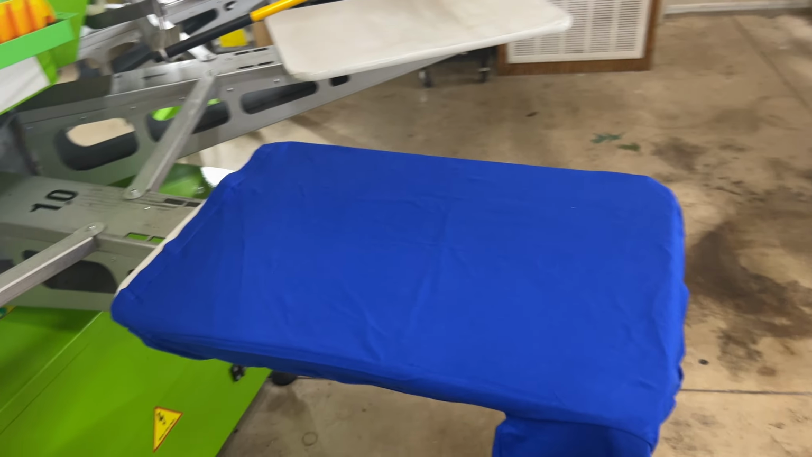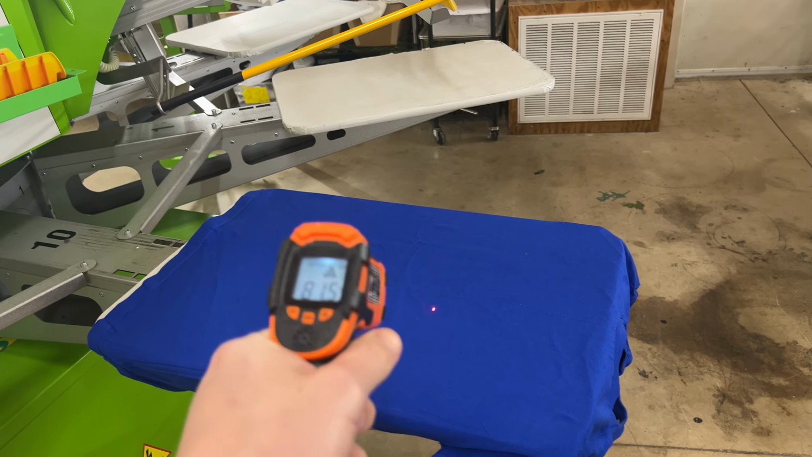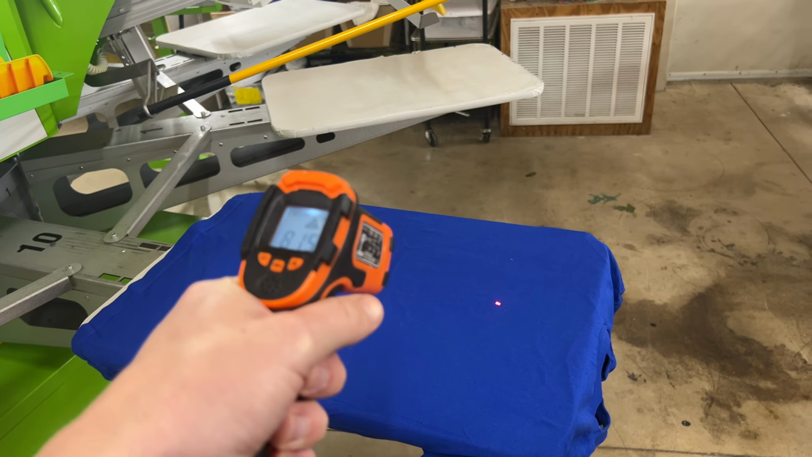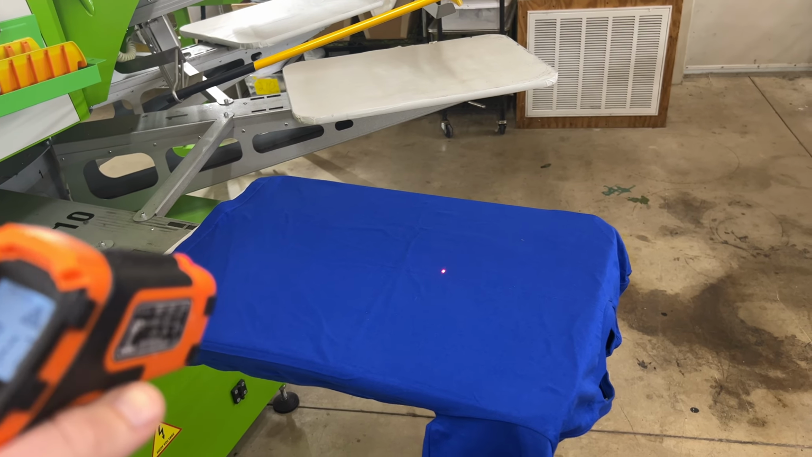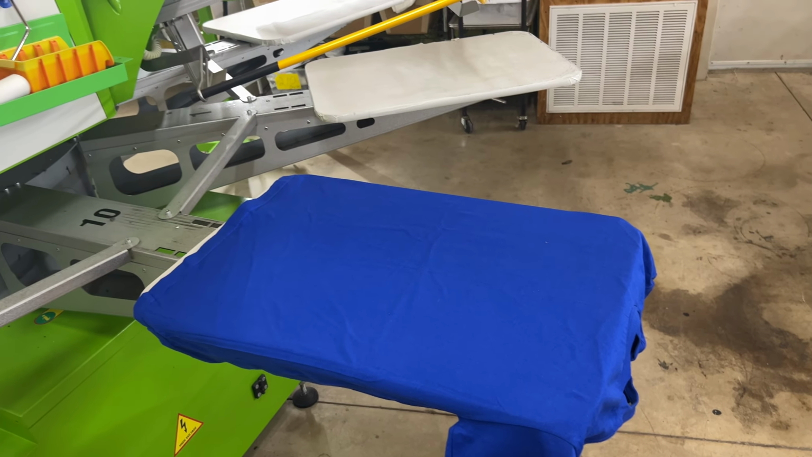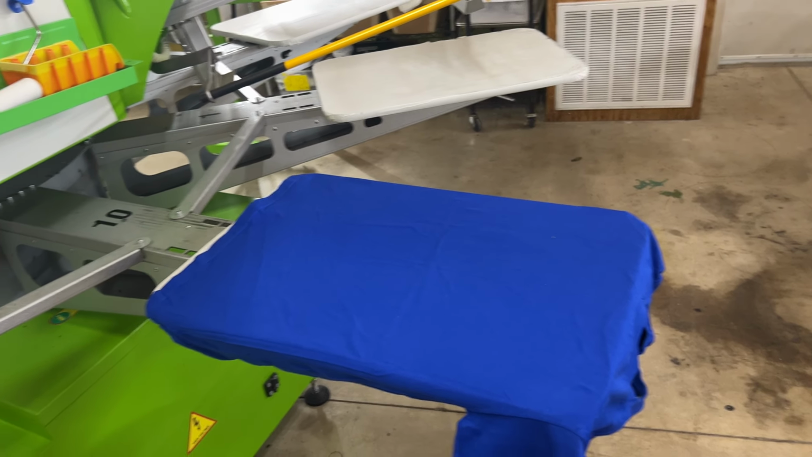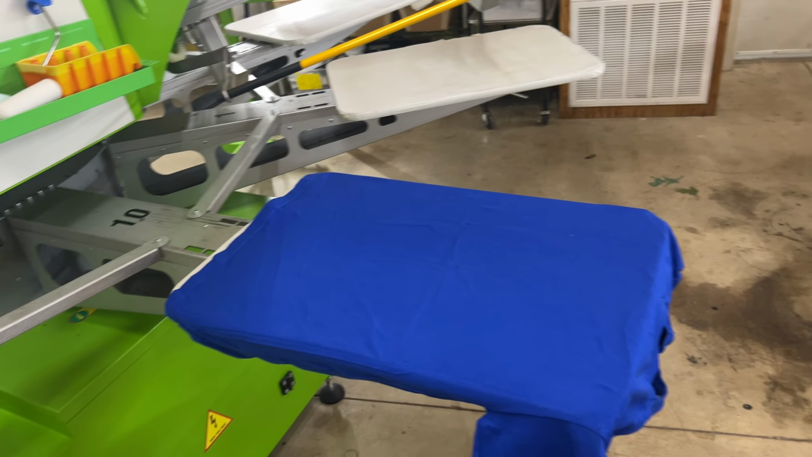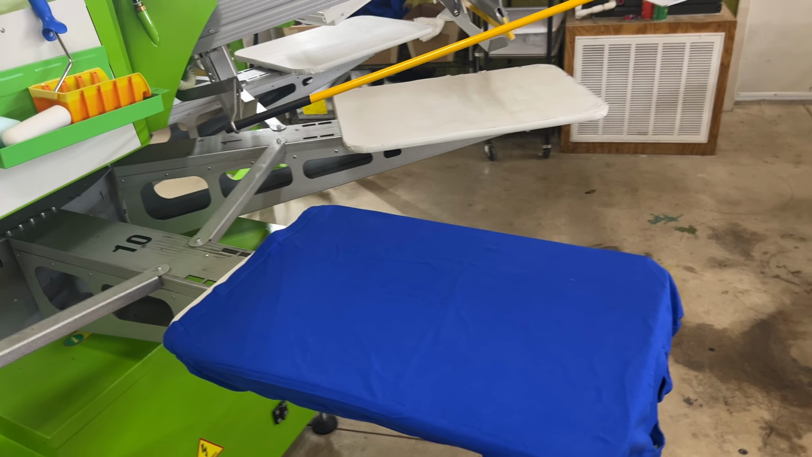All right, got another shop improvement for you. We all use just an IR temperature gun to check either the flashes or how hot the pallets are getting, etc. Well, the problem is when the press is running, stopping to continually take measurements is annoying. Sometimes these aren't super accurate. Sometimes you want to turn part of your flash off and you're not sure it actually did it.